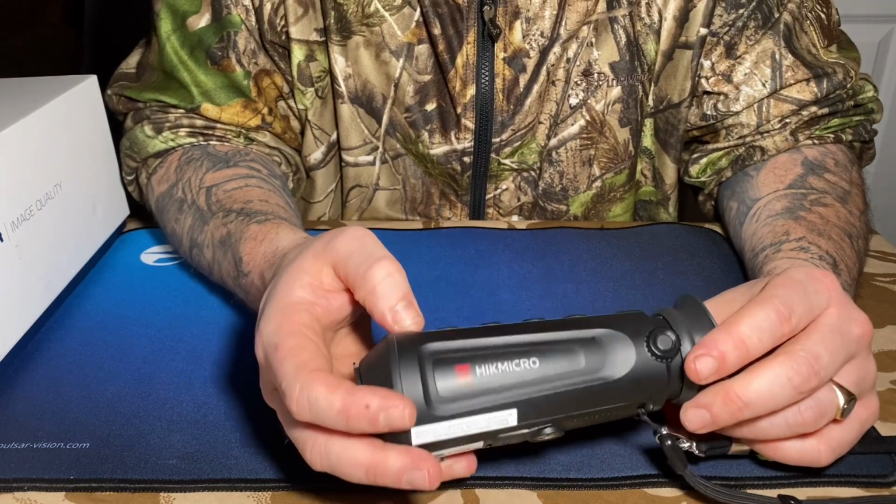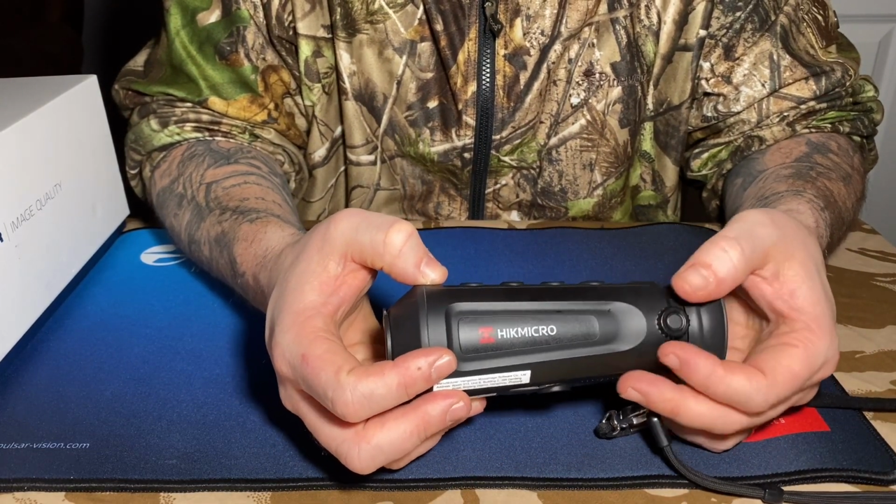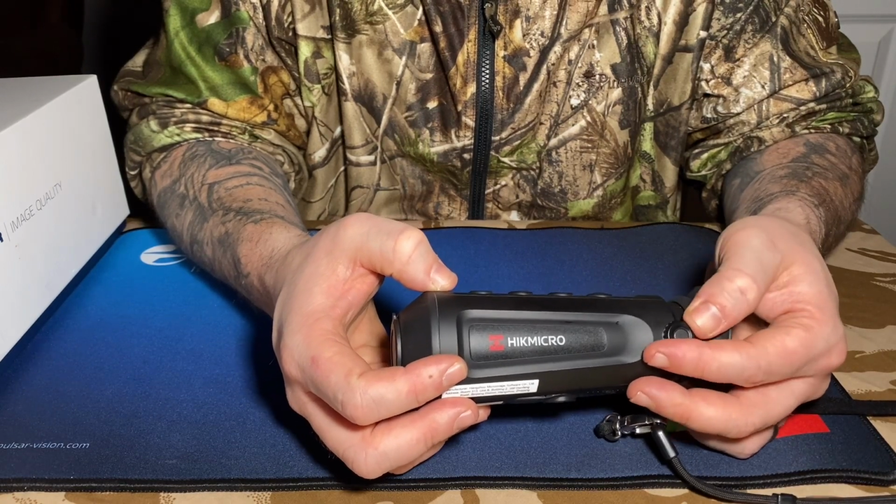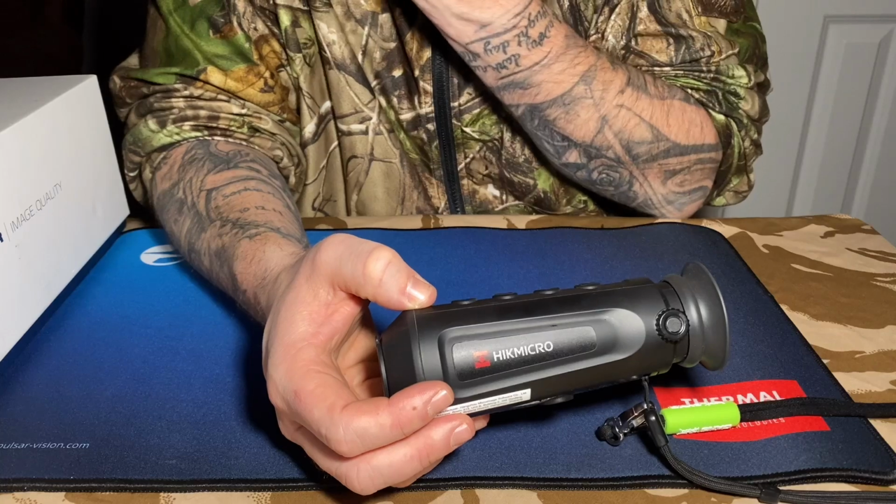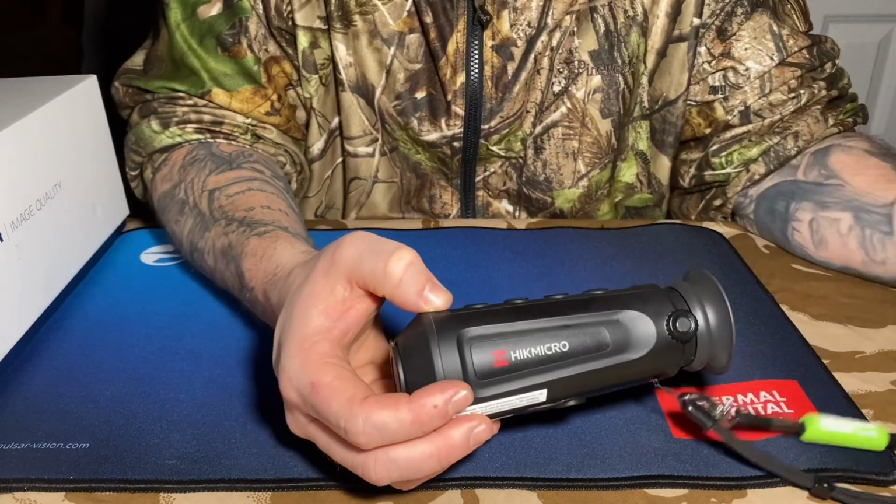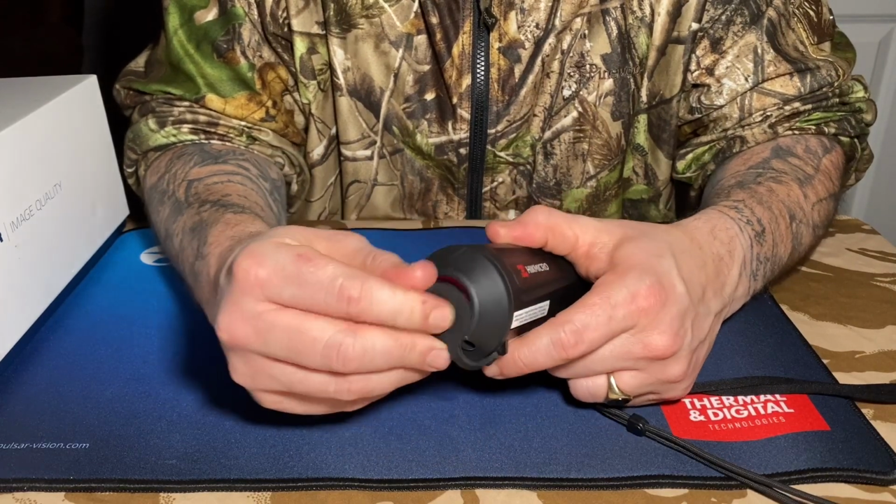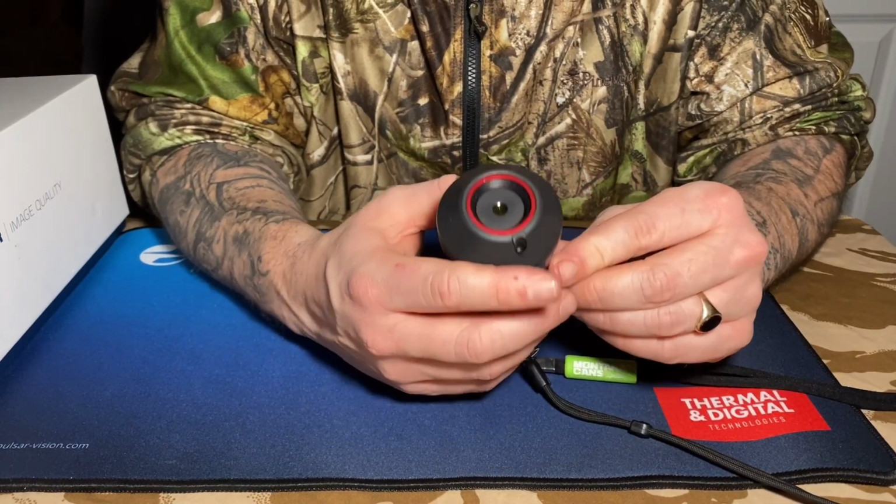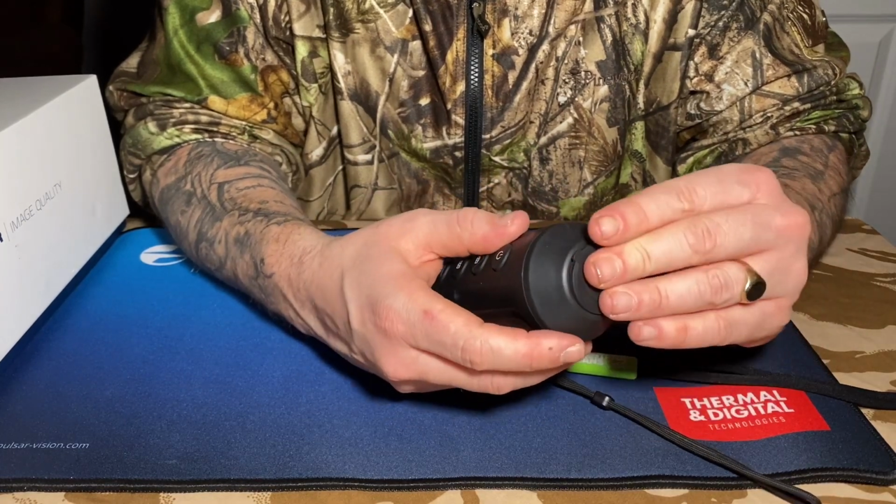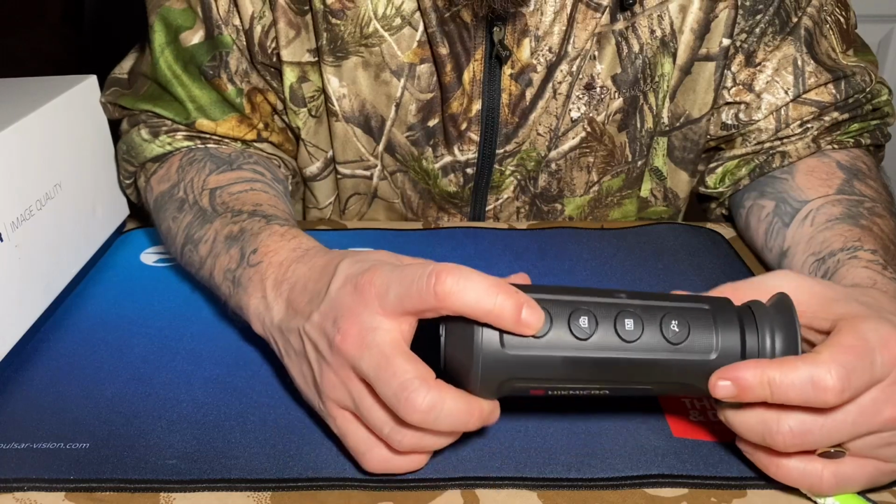With this one, the only focus you have is the actual screen itself. So this little knob here will focus when you've got it to your eye, depending on your vision, to sort out how it looks. At the front, there's no front focus. There's a nice little cover there to keep the lens safe. Pop that back on, and then you have the power button itself.